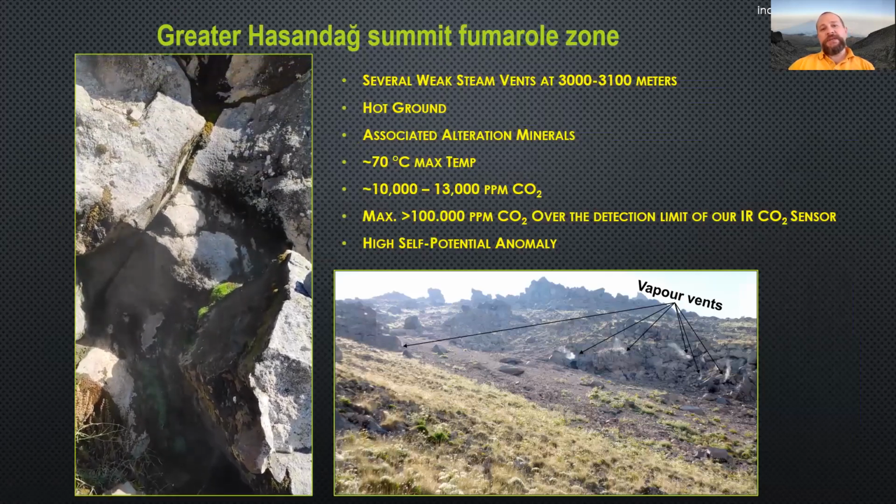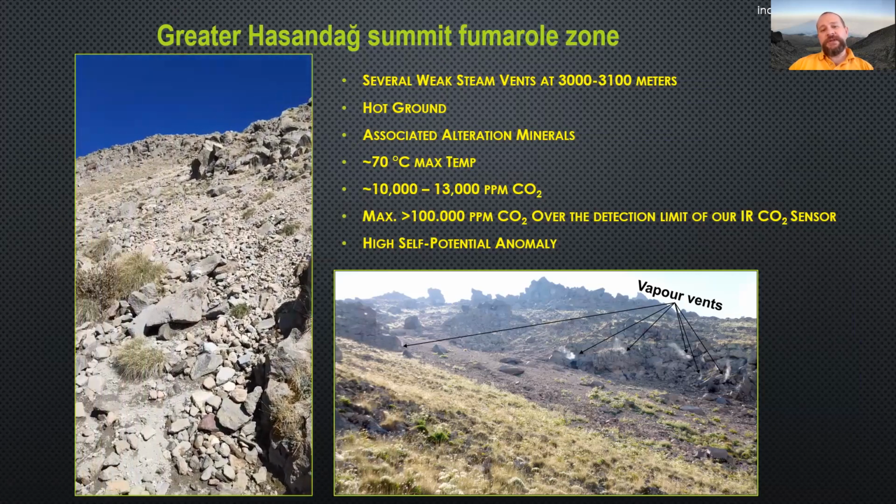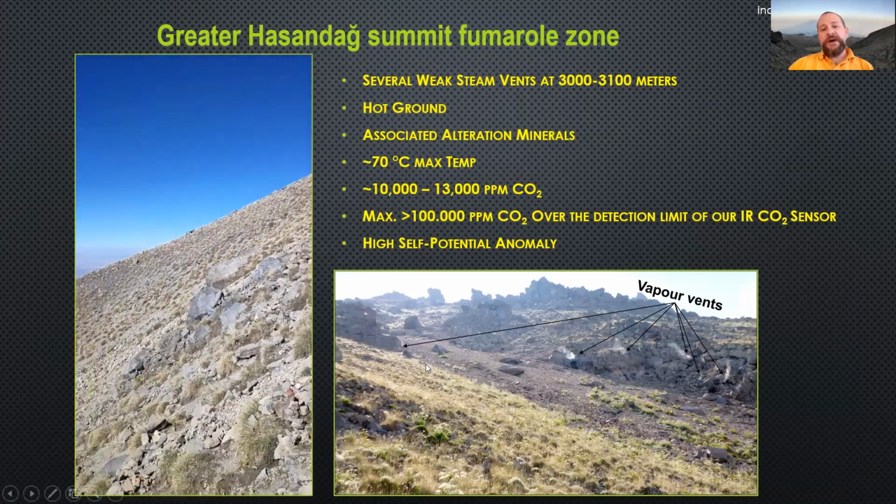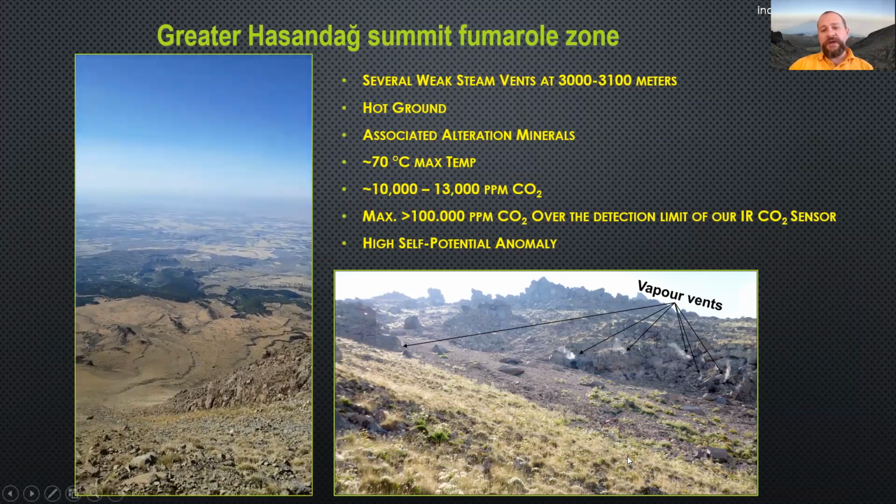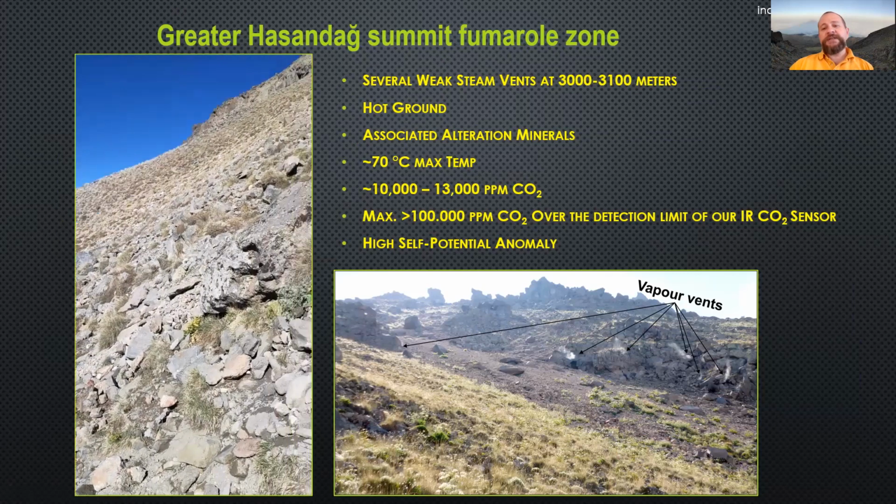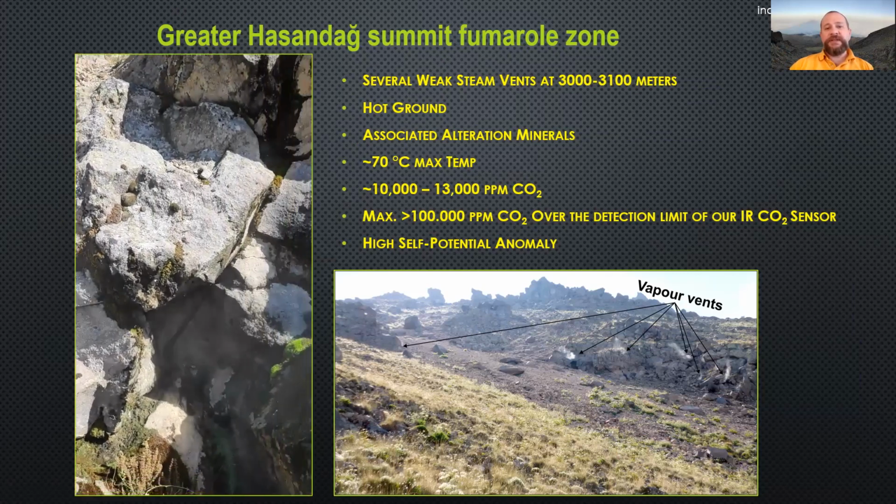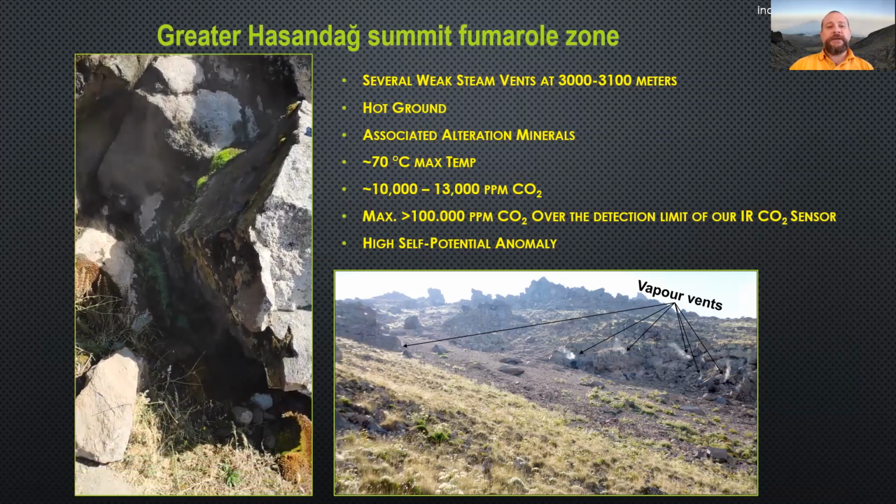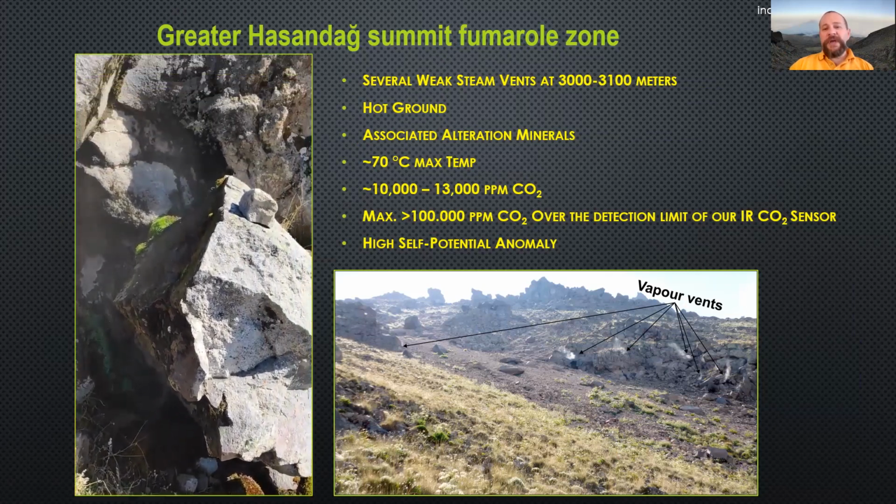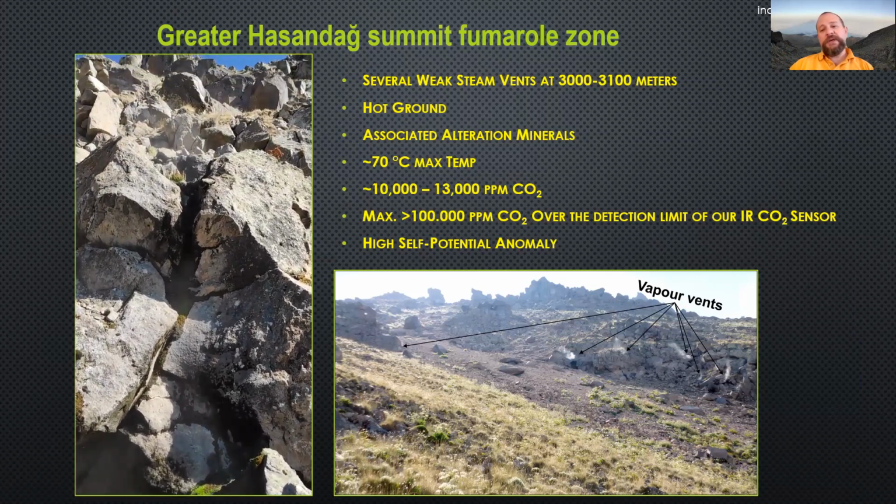We have several weak steam vents between 3,000 and 3,100 meters, and the ground is hot when compared to the surrounding area in that zone. We have alteration mineralization. The maximum temperature we measured in those vents was 70 degrees centigrade, and from time to time we measured carbon dioxide values hitting 100,000 ppm with an infrared sensor.